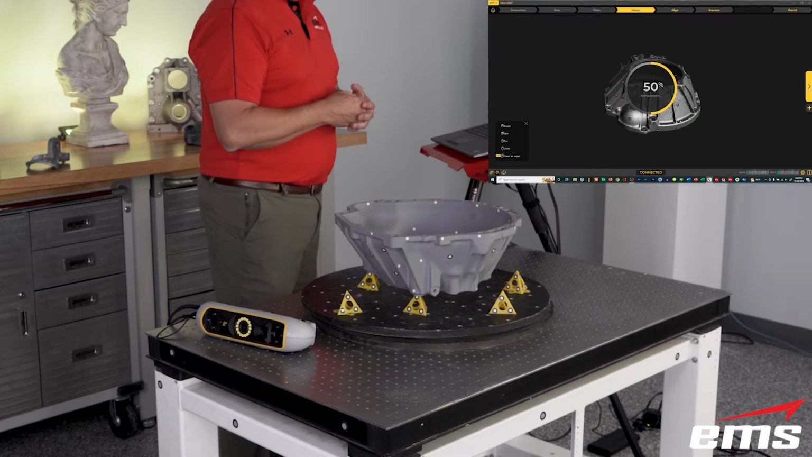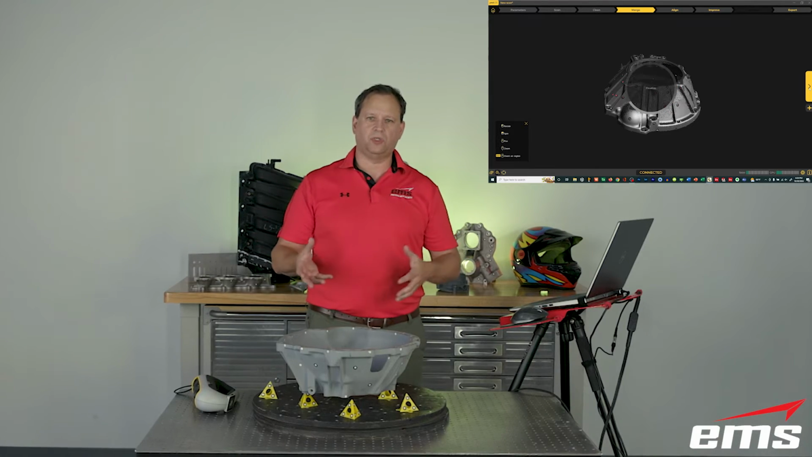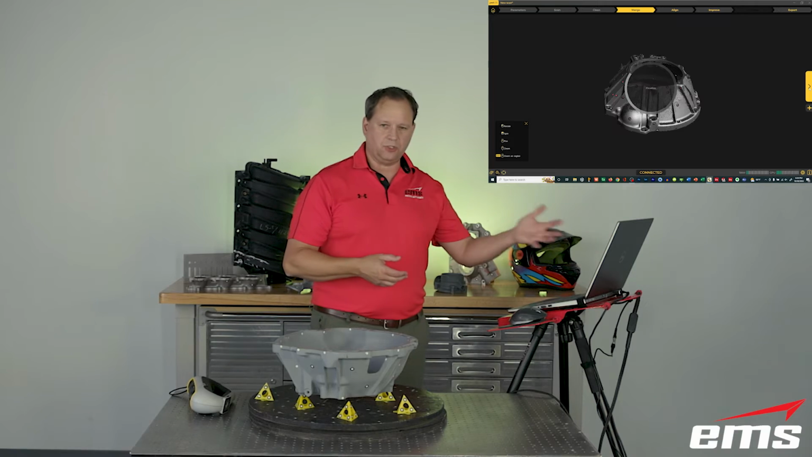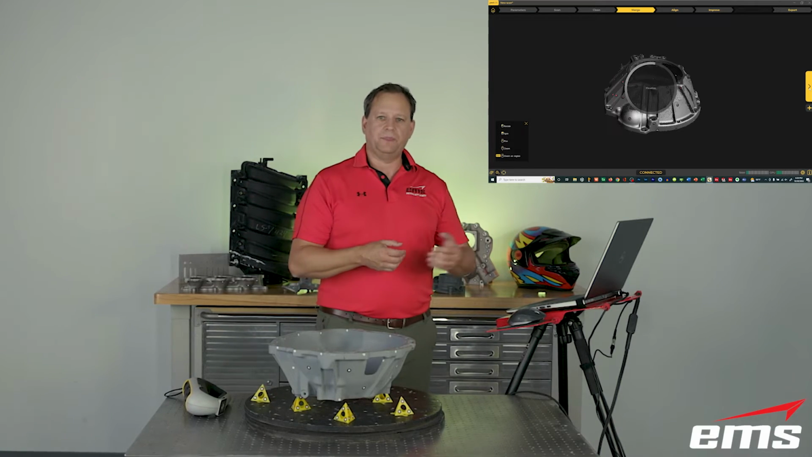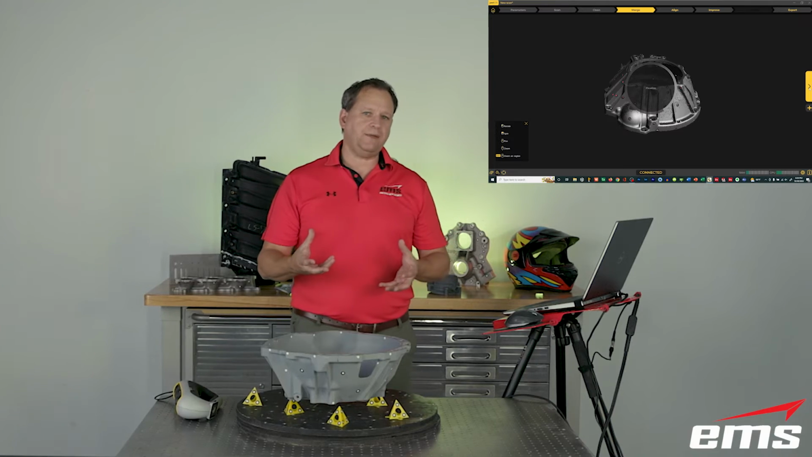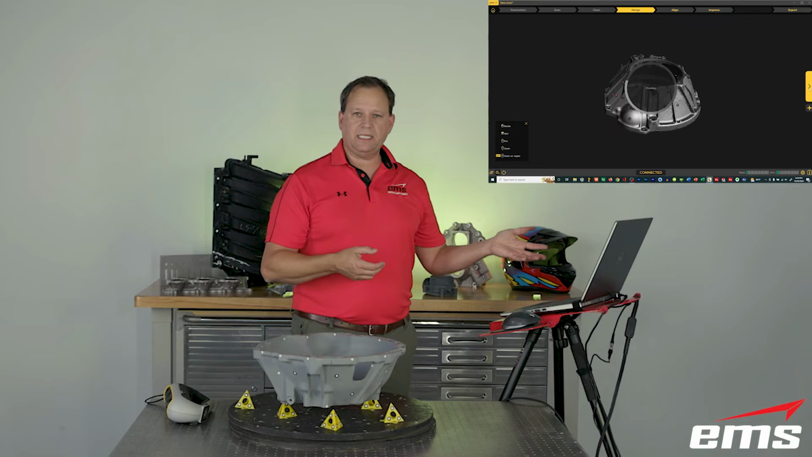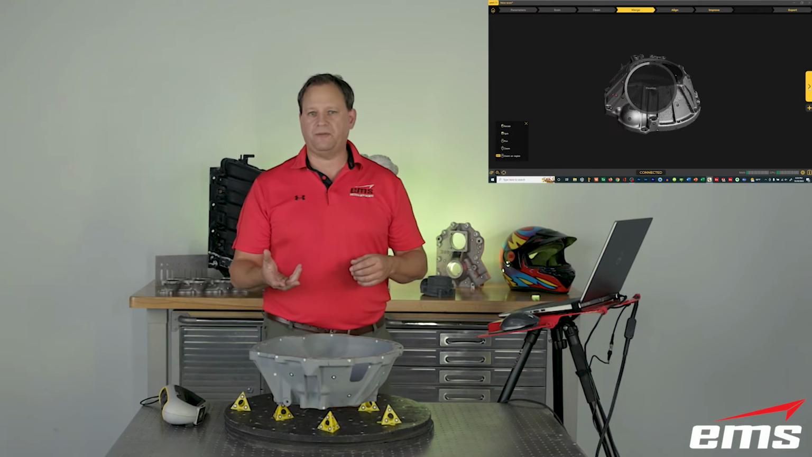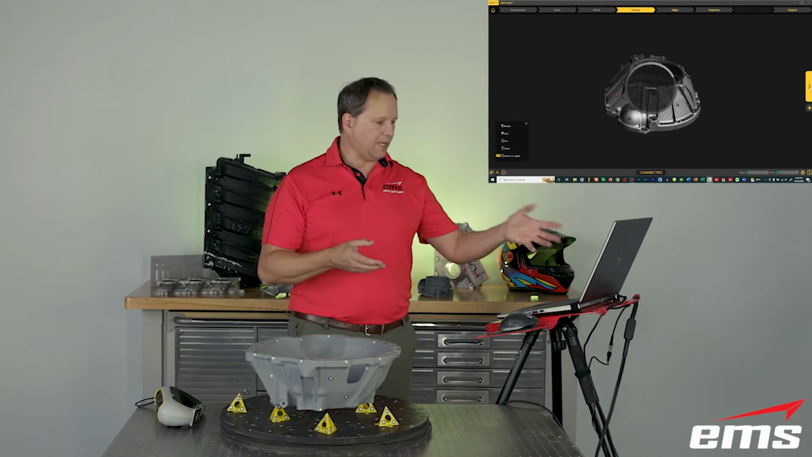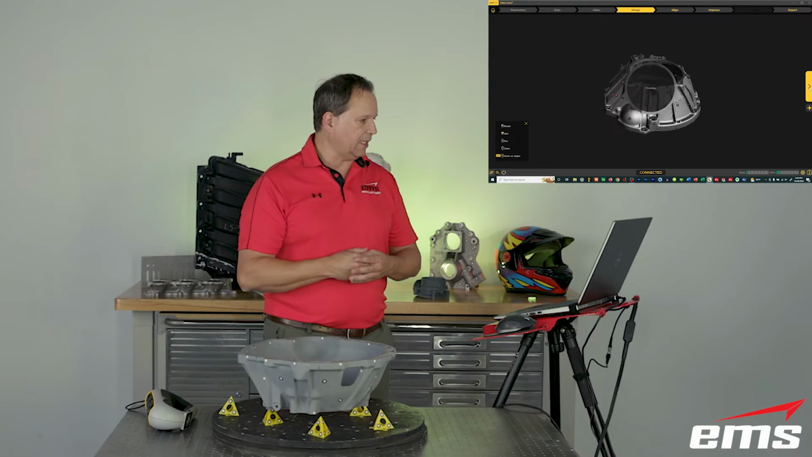And as soon as it gets done merging, it always saves as you go along, just in case something happens, you lose power or something, you'd have what we call a session file to go back to. As long as you save these session files, you can open them up later and make changes. Remember, I had set it to fine. Maybe I want very fine resolution, or maybe I want to go back and clean up the data some more. You can always do that.